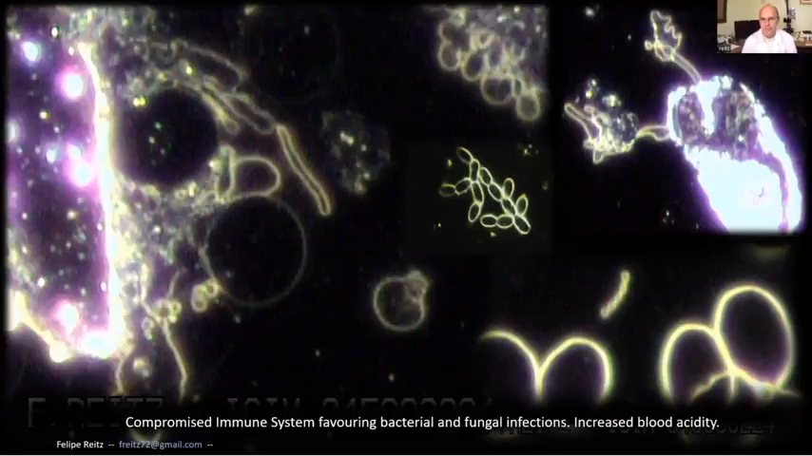So the other way of looking at it is, clearly there's an immune compromised state going on. We see decreased size neutrophils. We can presume that they're dysfunctional and that these fungal elements are creeping up in the blood. There is a balance between a healthy immune system and infections that are in the blood, and if immune function goes down, these infections go up.